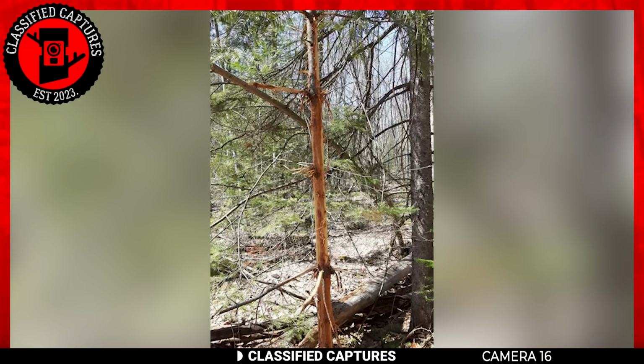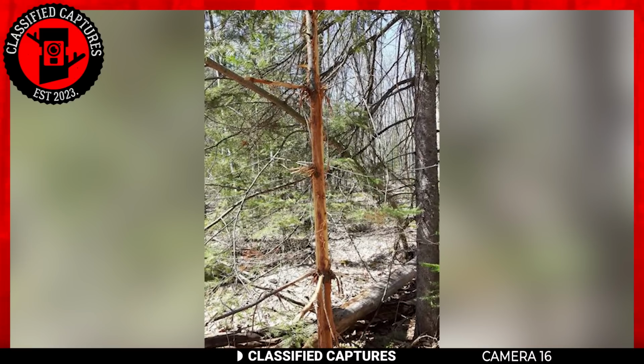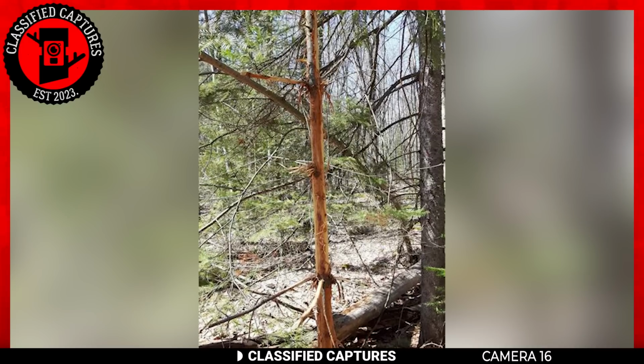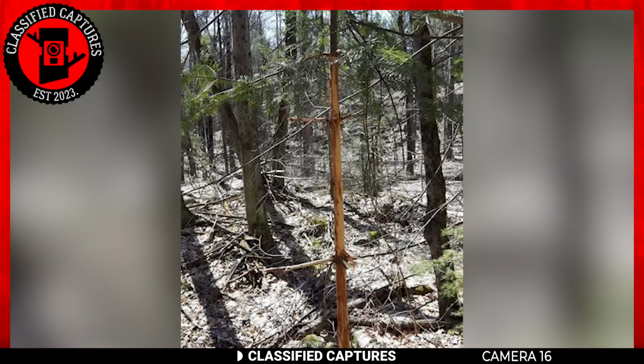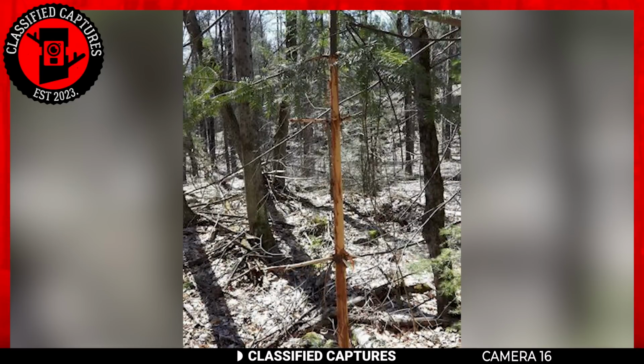Moose do this to get rid of the velvet that covers their antlers, but can you think of how large the moose that did this was? If you have some hunting experience, please bless us with knowledge in the comments section, as we'd love to read.